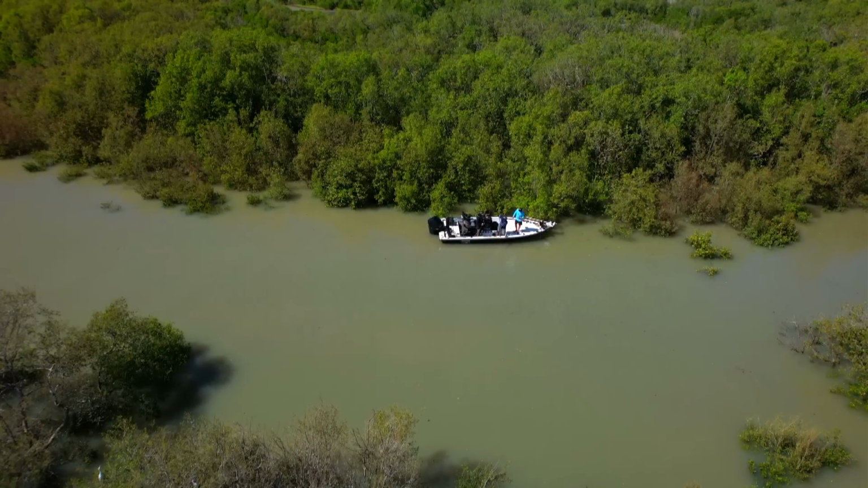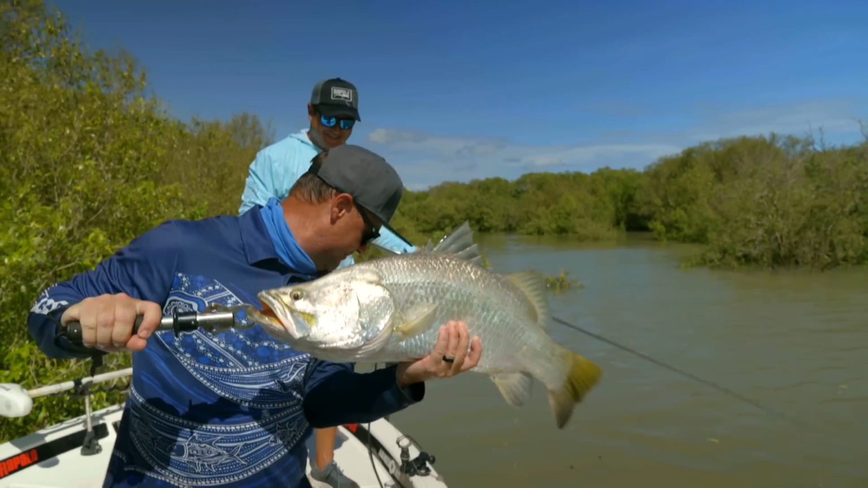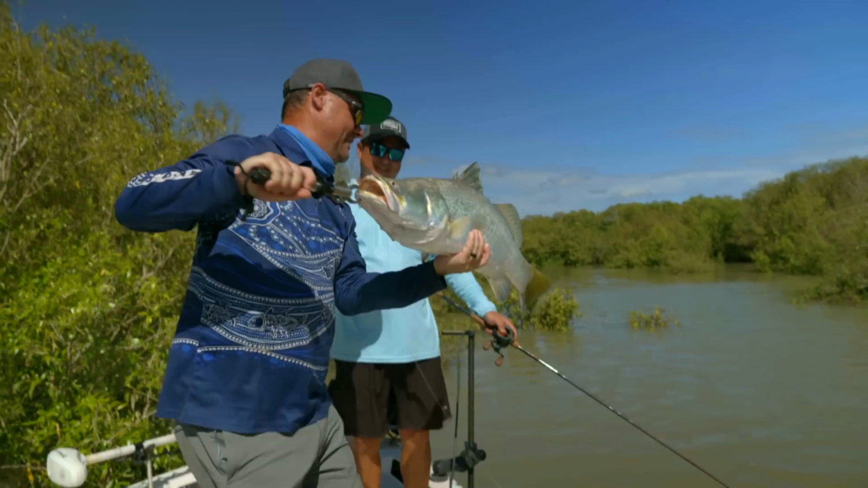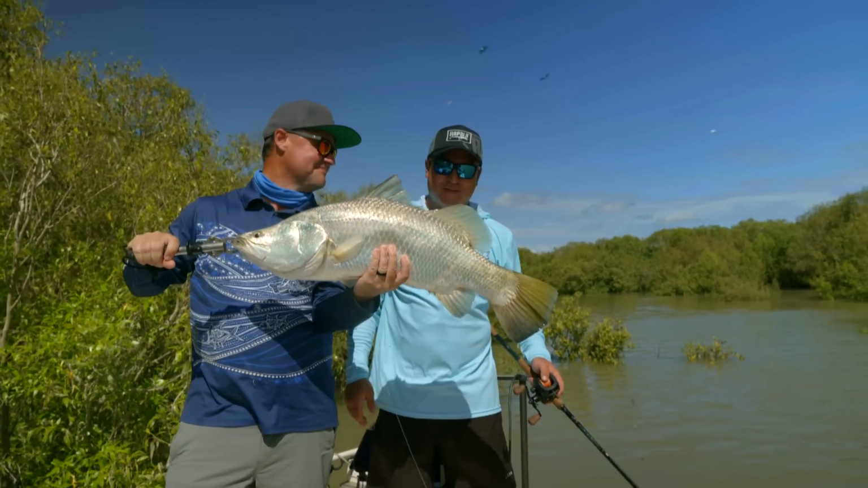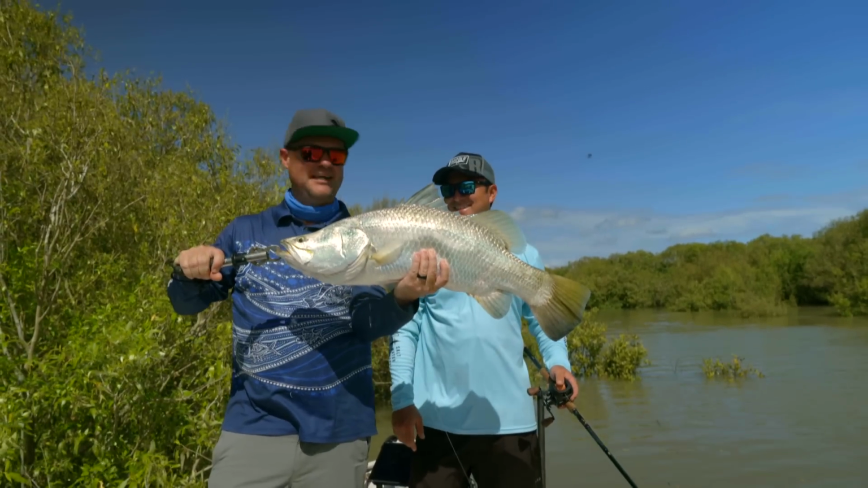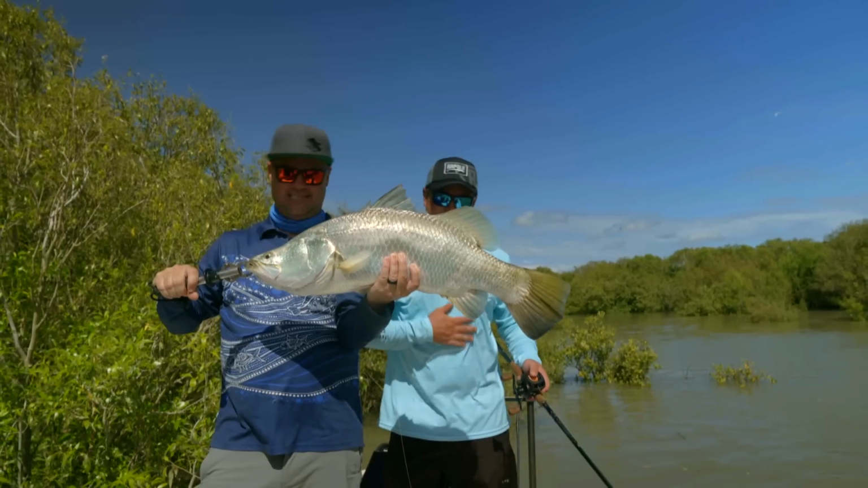And look at that sliding over the side of the boat. That is a good barra. That is what we're here for. That is getting up around the 900, I reckon, mate. Yeah, he's close. Now, there's no such thing as a 99 centimetre barra, is there? Oh, no, you don't get too many of them. That is amazing. That's really solid, and still nothing even close to what we're seeing on the screen.